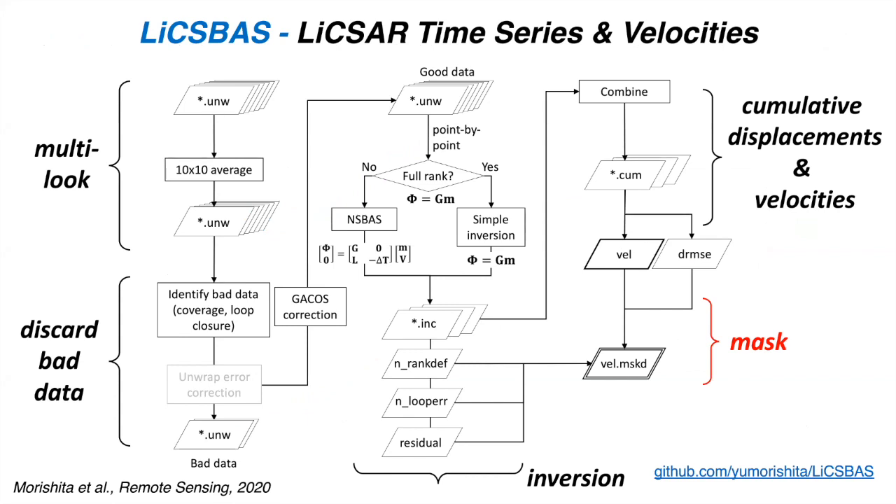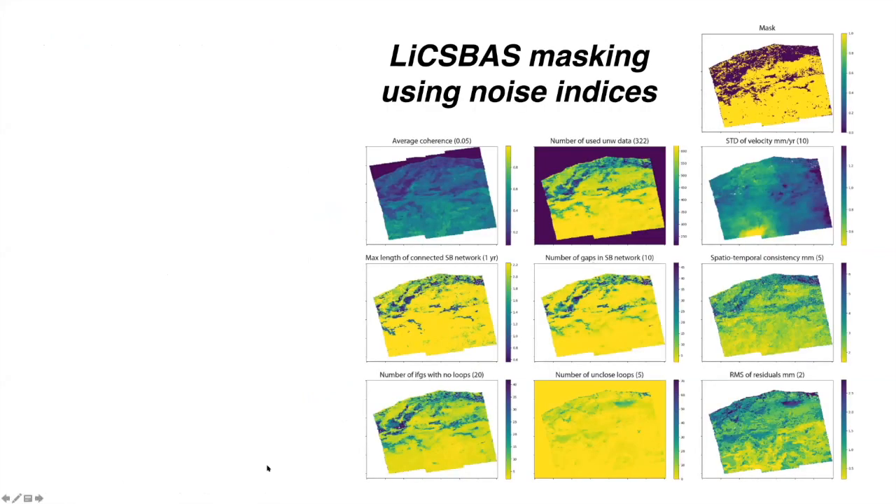So what's done in LiCSAR is a masking based on a variety of parameters. So these 6 bottommost panels are these different masking parameters. I'm just going to highlight, for example, this is a mask based on the number of gaps that are in this SB or short baseline network. In this case, we're applying a mask of 10.